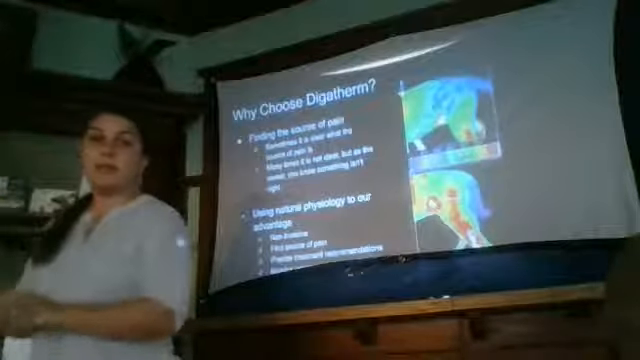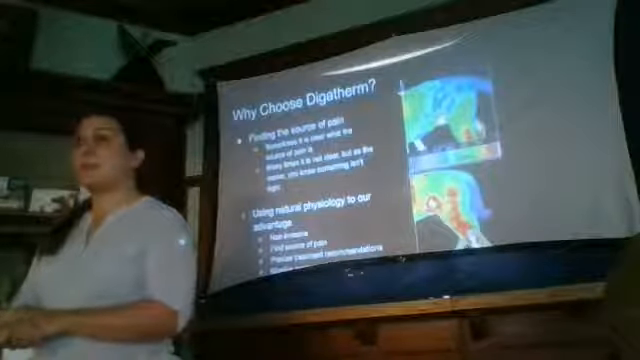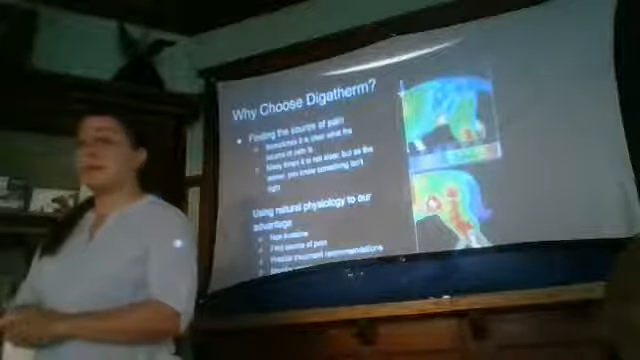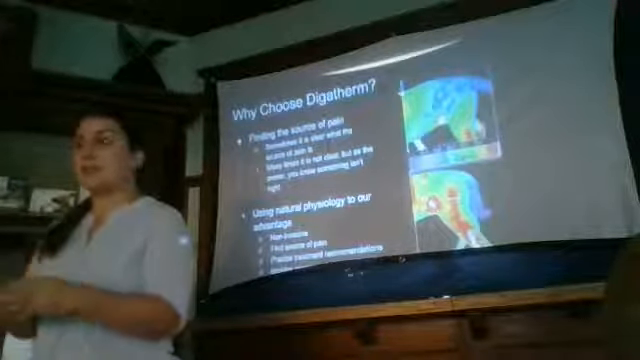So it helps us to go from generally uncomfortable to right here is where I need to treat. The nice thing about it is that it's non-invasive. This is a test that we can do without having to cause any stress to the animal. And it's so precise that it really helps guide our treatment plans.